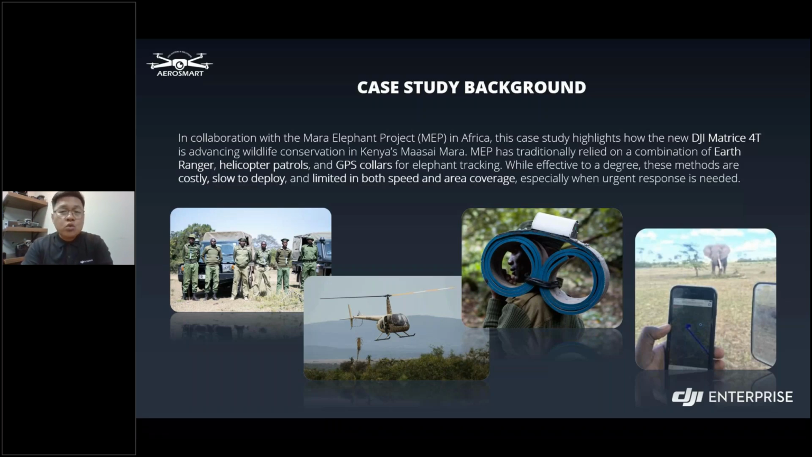While these tools are helpful, they can be expensive, slow to deploy, and limited in range and speed. That's where the DJI Matrice 4T makes a difference. The team demonstrated how the drone can work faster, safer, and more efficiently, even in large areas and in low light conditions as well. But first, let me show you their pain points.